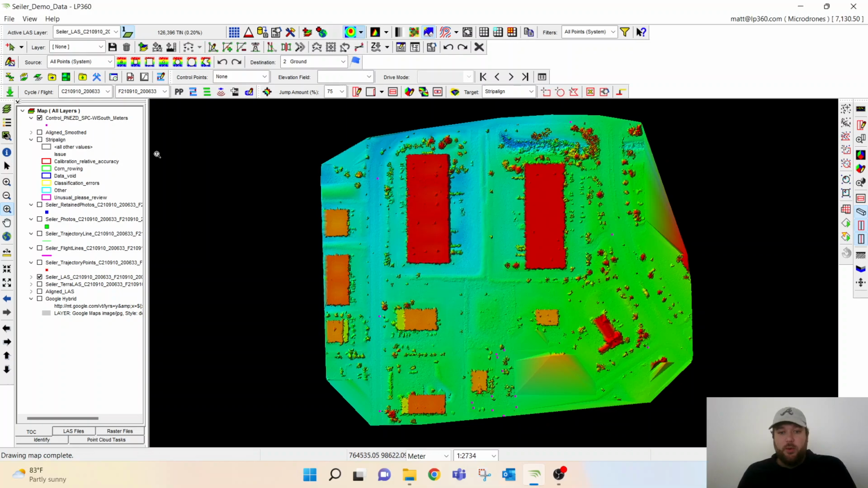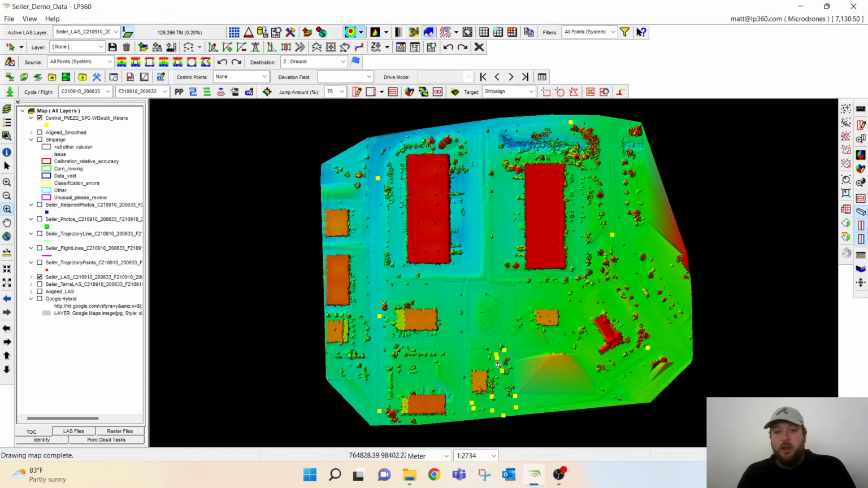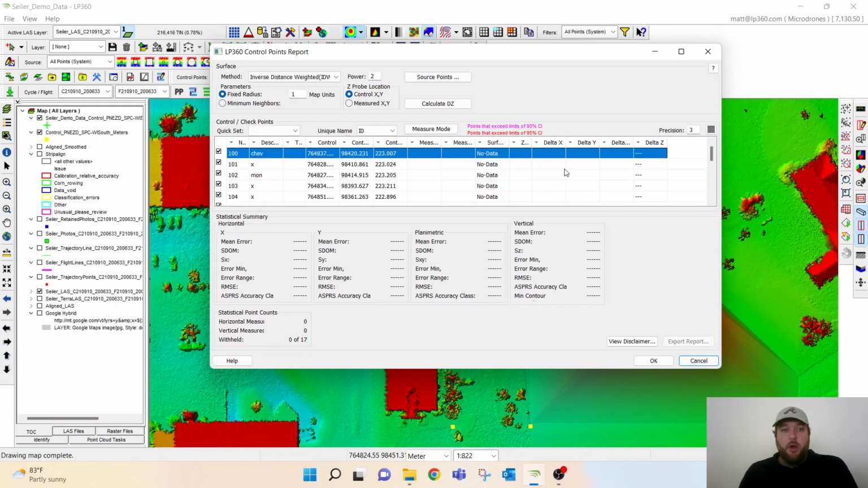Once we get those imported, we can open this up. We can make these points bigger, so we can see. We might change the color of it as well so we can see better. Click apply. So now we can see our check shot file in our project. Once we have this, we can open up and select our point file, the control point file, in this case. Here on our toolbar, open up the report, and this is where we'll actually run our report.